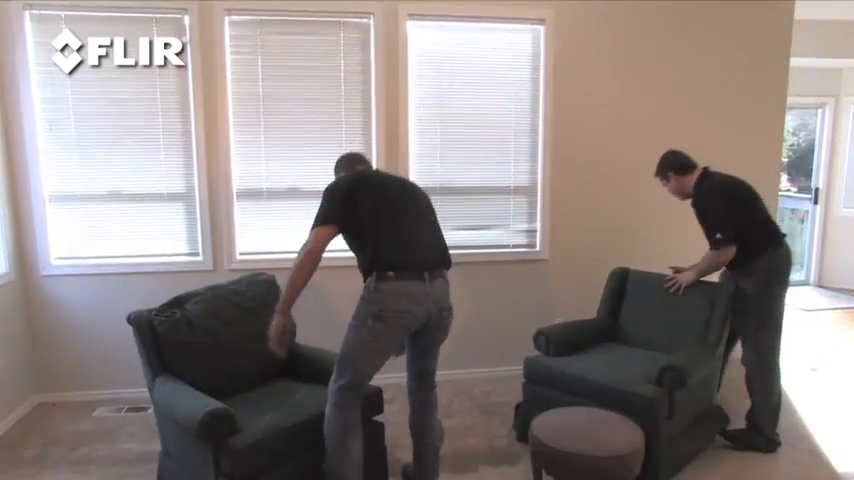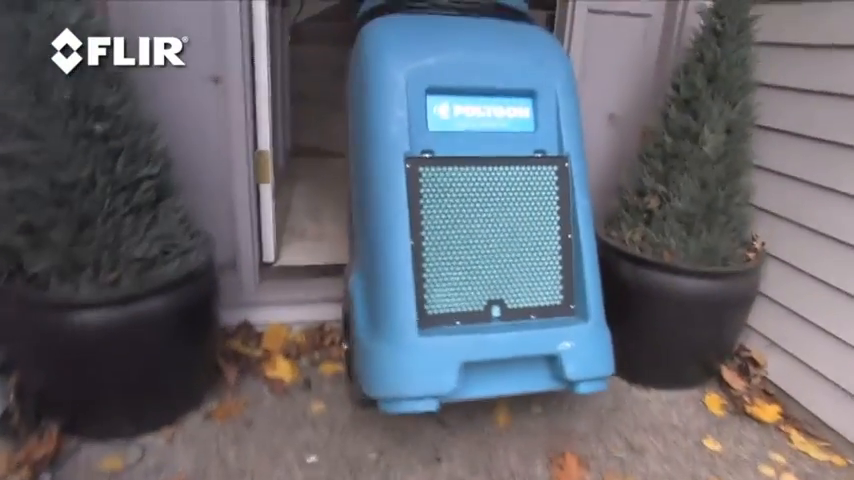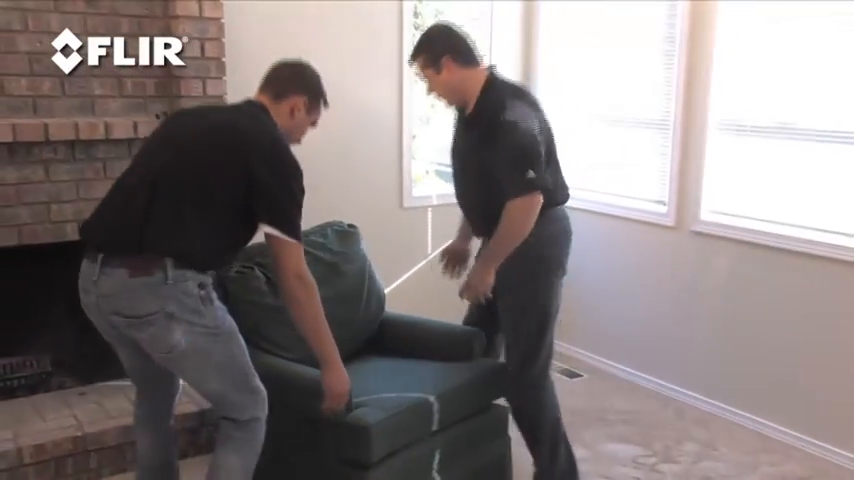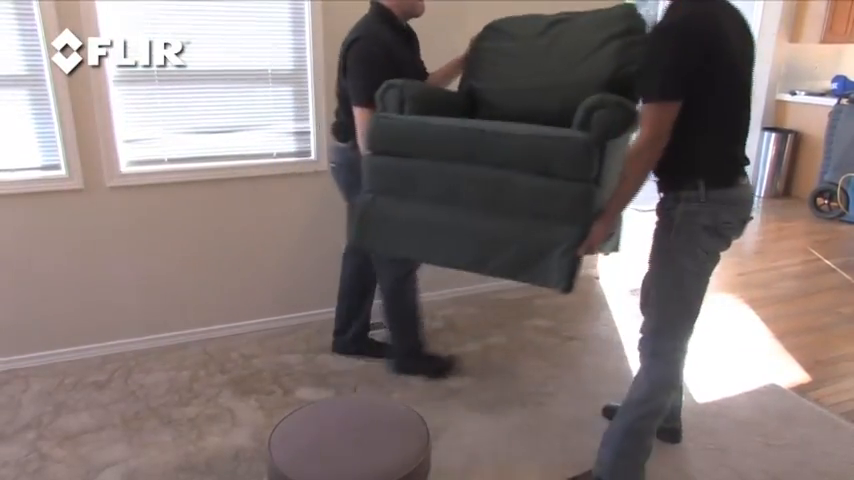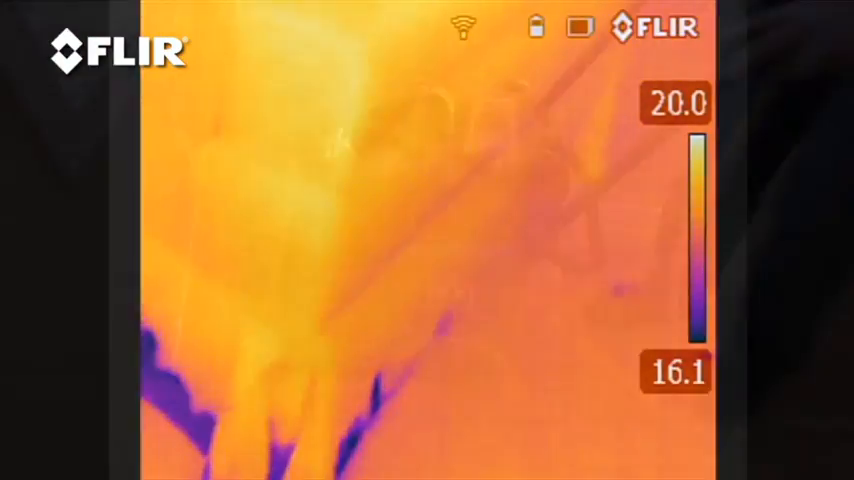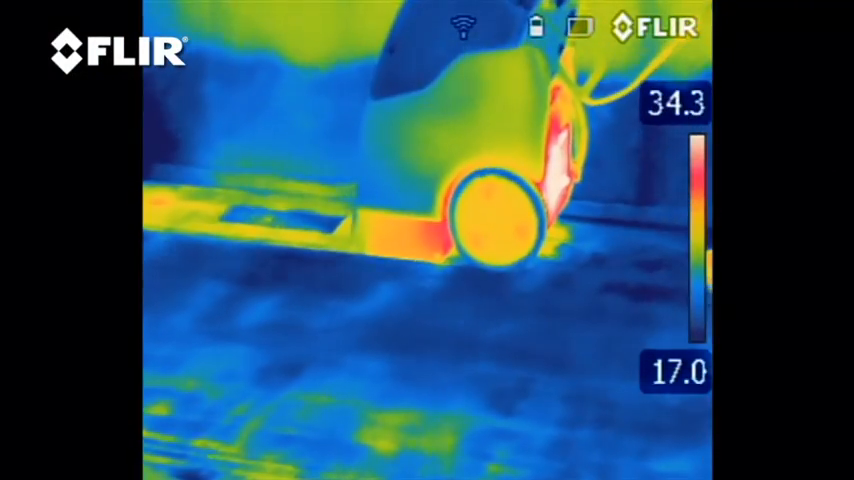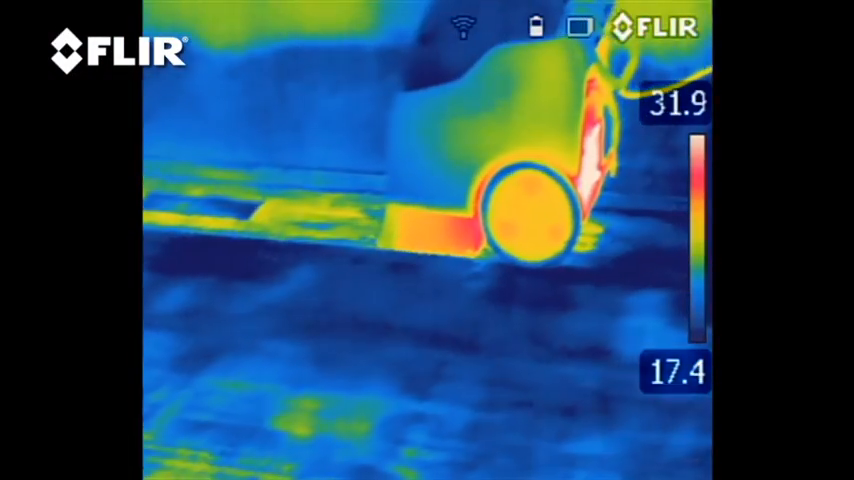The faster you find the wet areas, the quicker and easier it is to get the extraction process going. Before you do, though, it's a good idea to remove any furniture and set it up on styrofoam blocks in a space that's dry. Check out the furniture while you're at it to make sure it didn't get wet too. Now fire up the extraction machine. Pull as much water out of the carpet as possible.